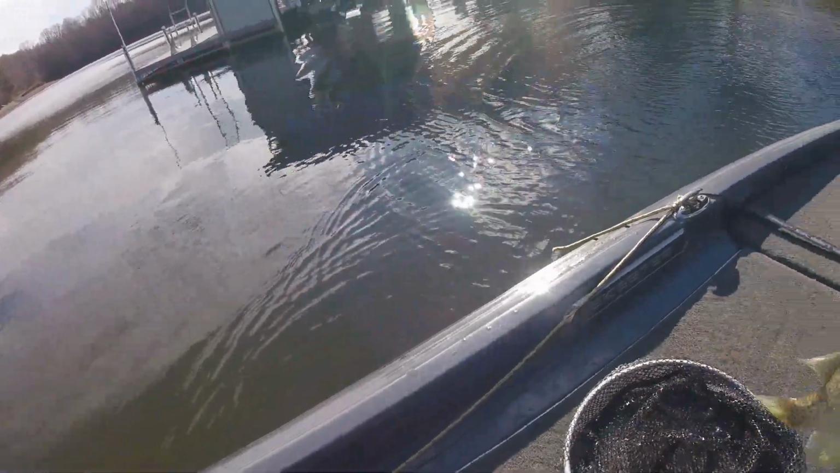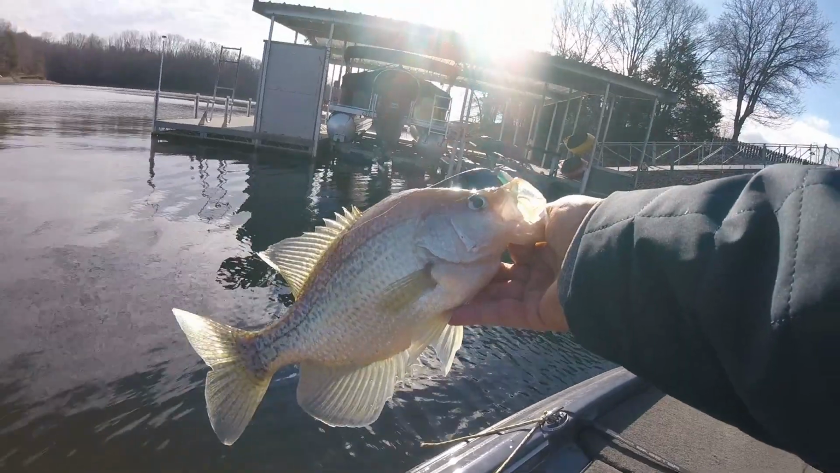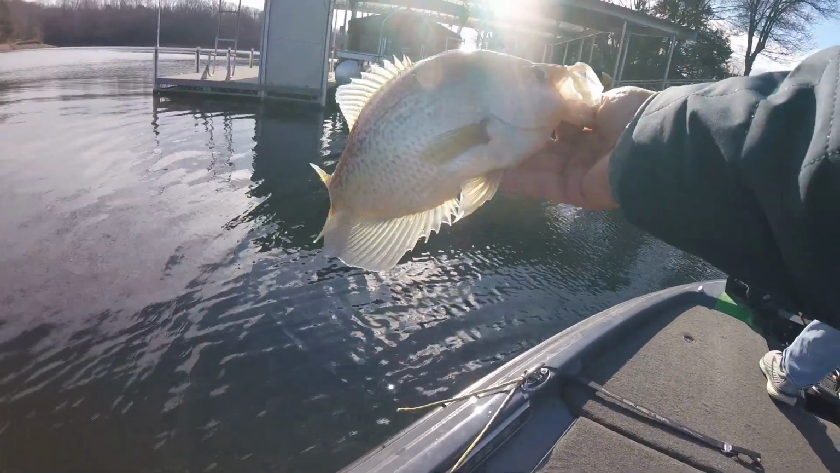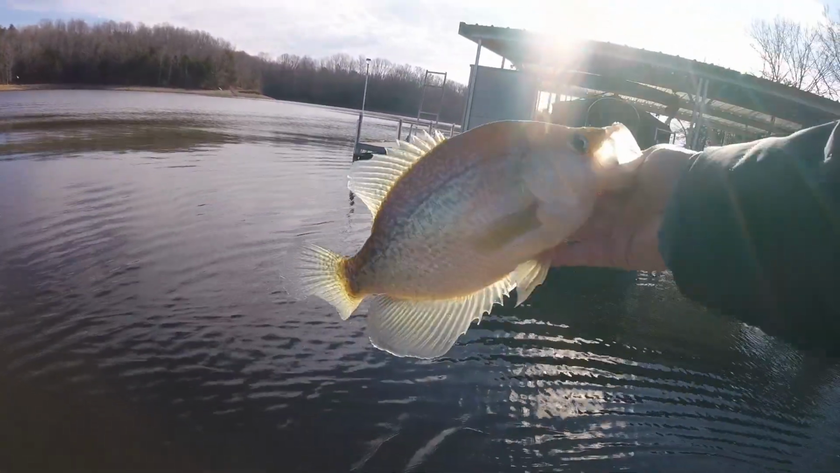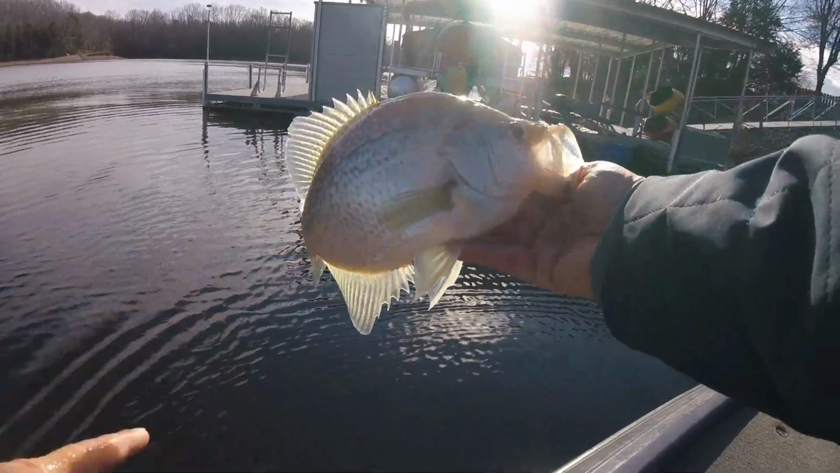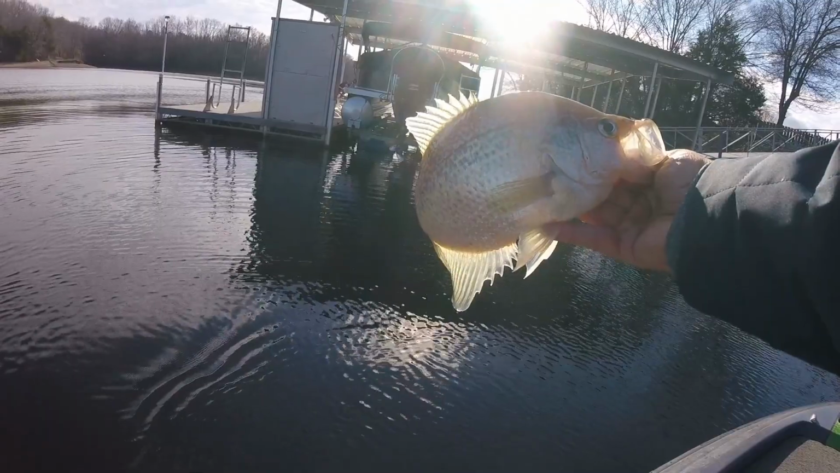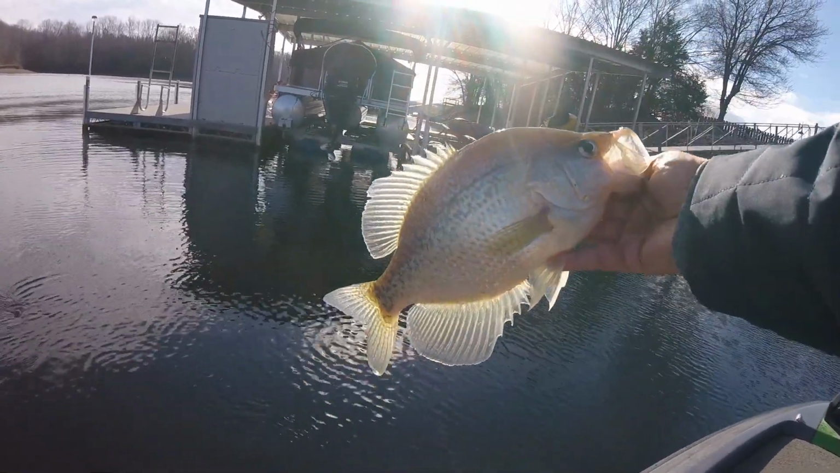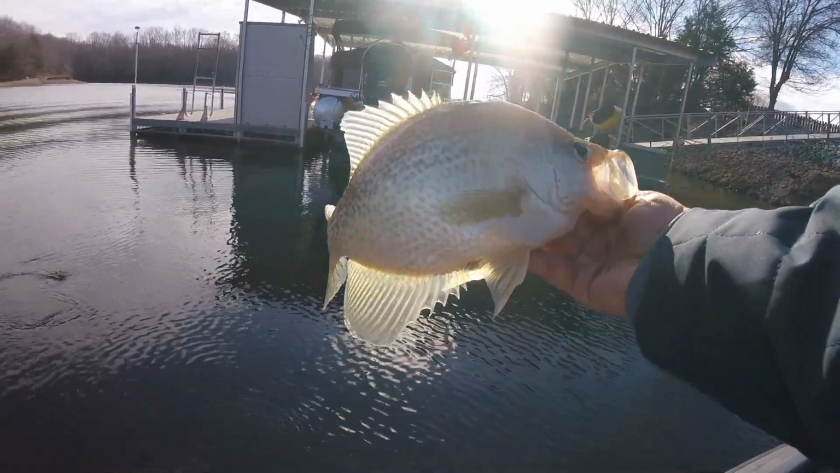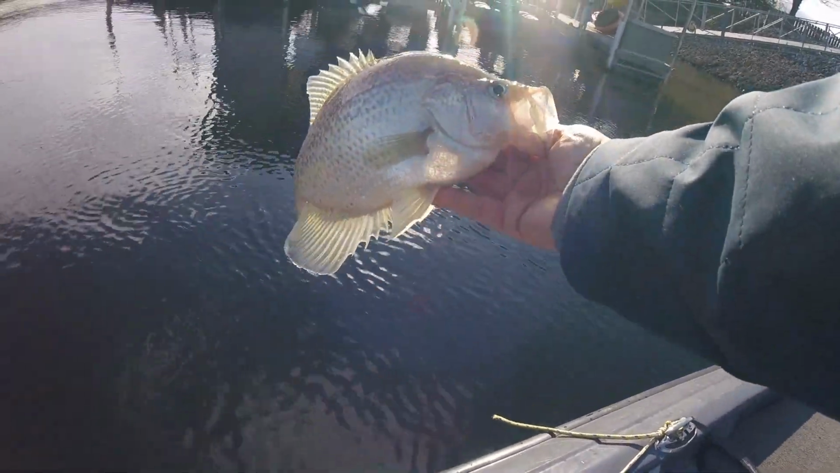Well, guys, like I just said with that previous fish, sometimes you just have to move around. We went into a different part of the lake. The river, the water's got a little more color here. You can see how much more pale the fish are. That fish was right up on the bank on a little piece of wood or a stump. That one's probably a 1.5 pounds. We'll let that one go too. Thank you, partner.